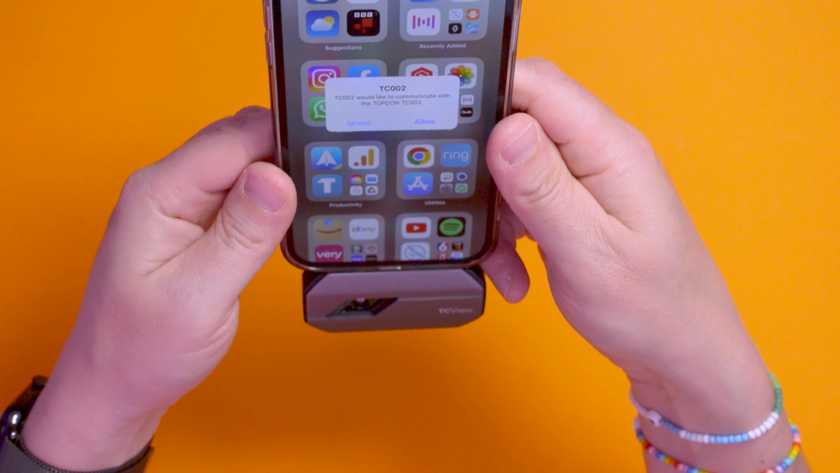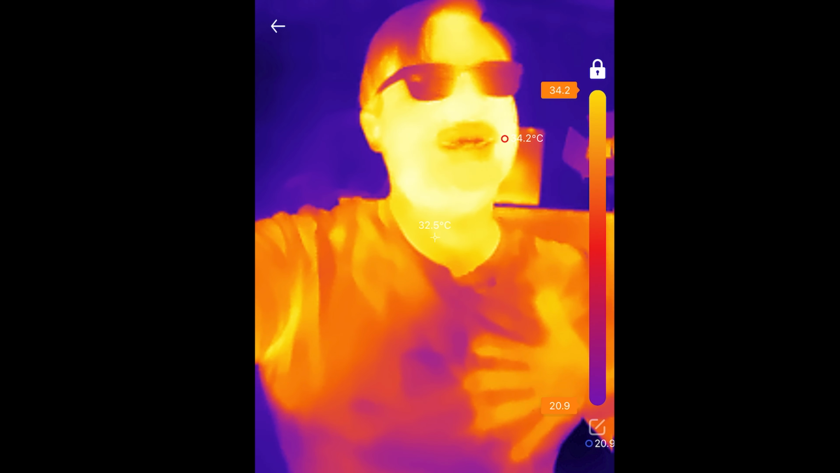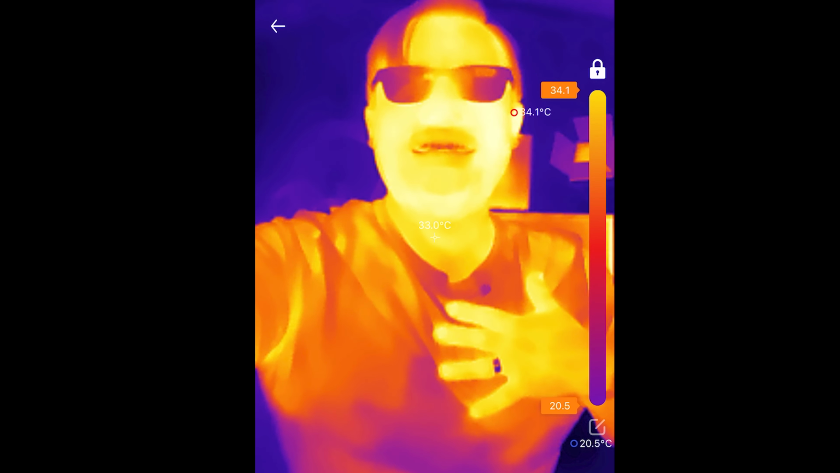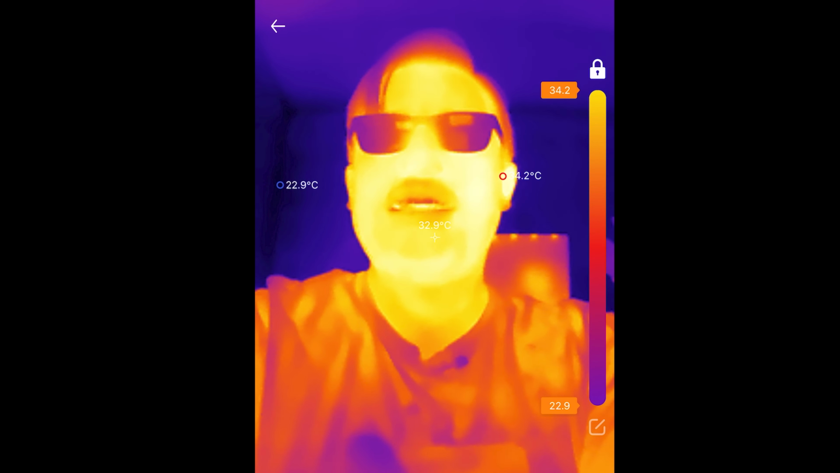Just spin it round. Look, you can see the heat signature left on me. That is slightly creepy. I'm really impressed with this. It's just plug and play and it just works.